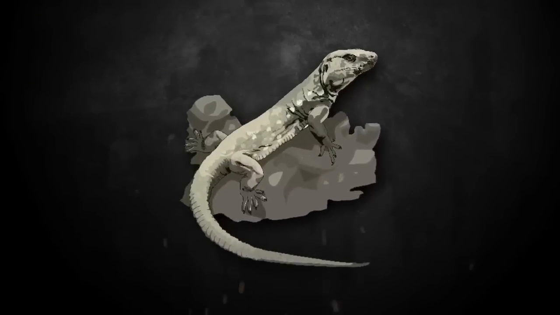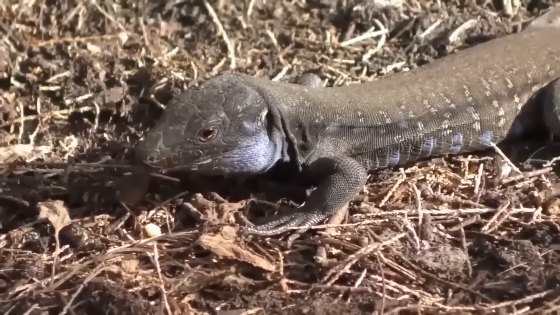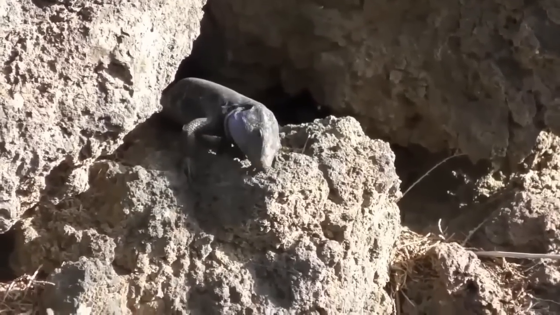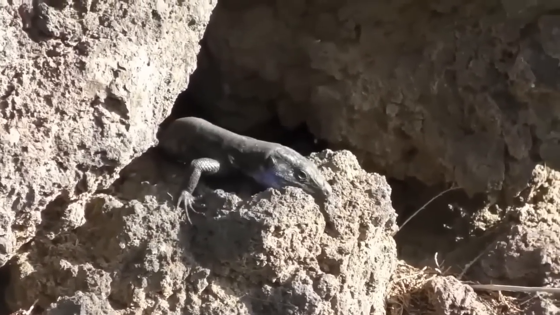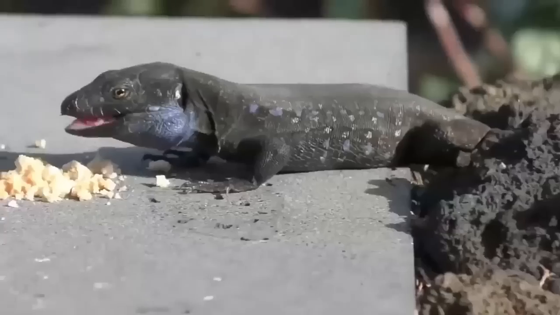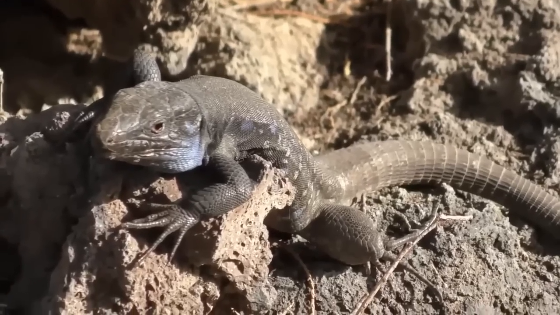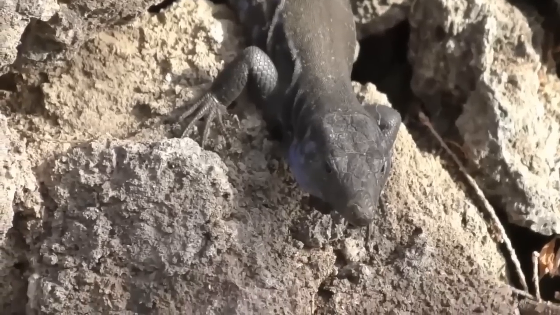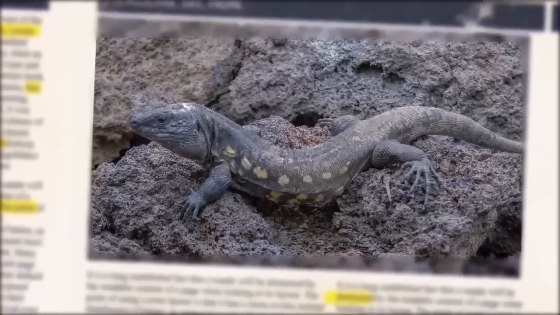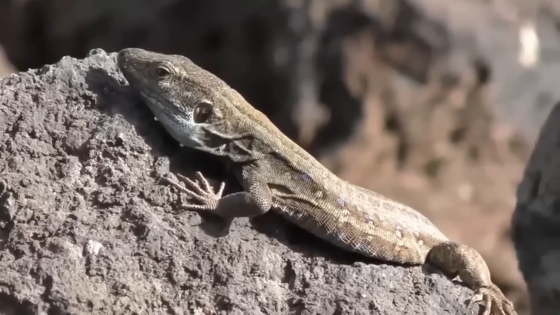Thought to be extinct for decades, the La Palma giant lizard proved everyone wrong when it was seen thriving on the same island. According to the scientists, the decline of this species started about 2,000 years ago, and it was believed to be extinct for almost 500 years. But guess what? The lizards were smart enough to hide themselves from the humans for years before they were rediscovered. It was in 2007 when the first photograph of the species was published in a newspaper, and after that, the evidence just started pouring in.